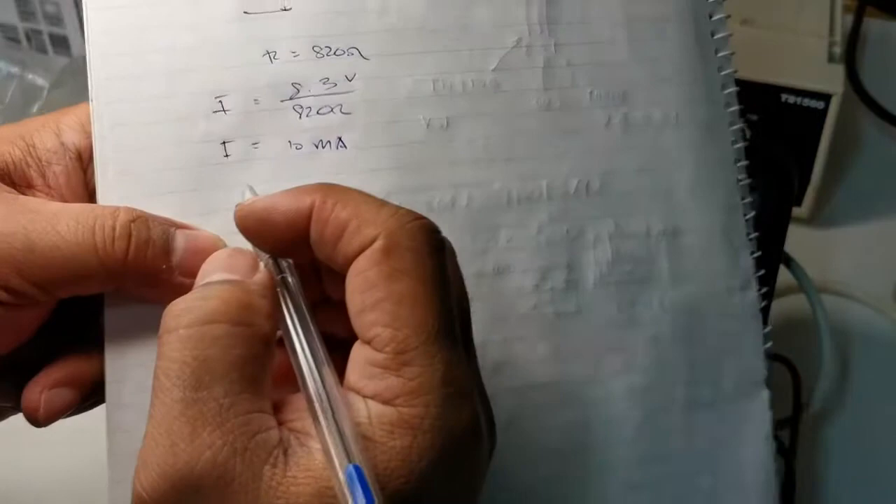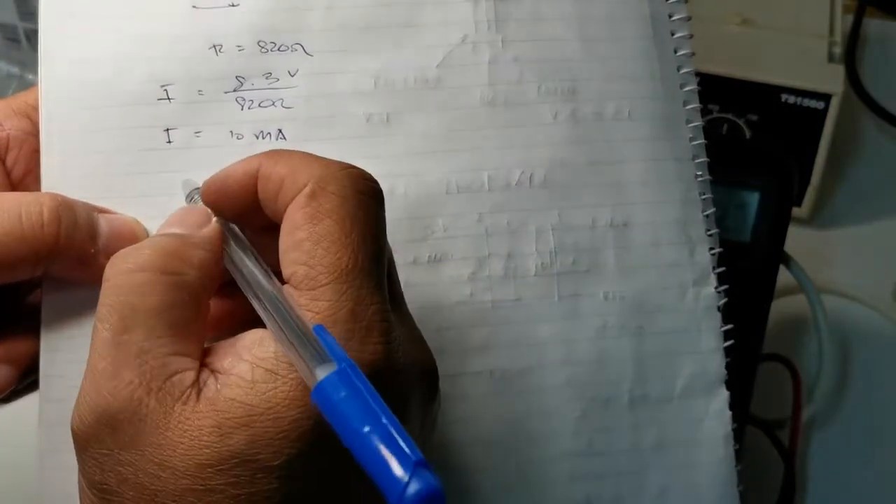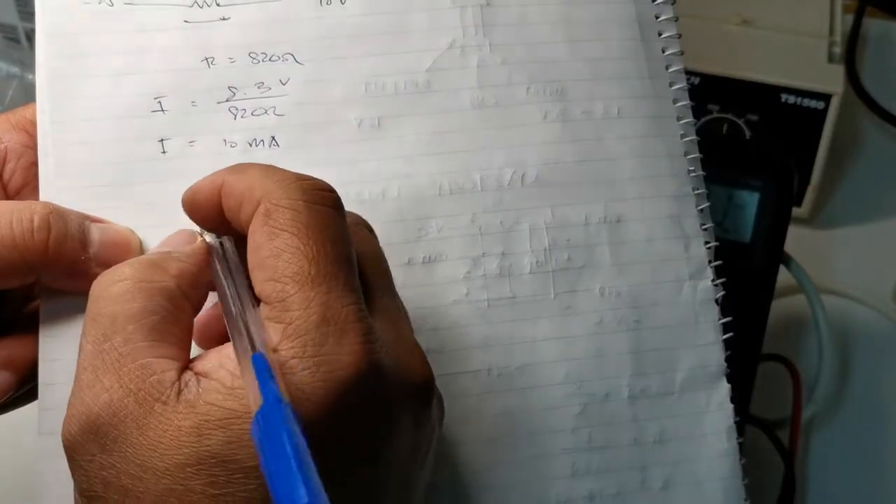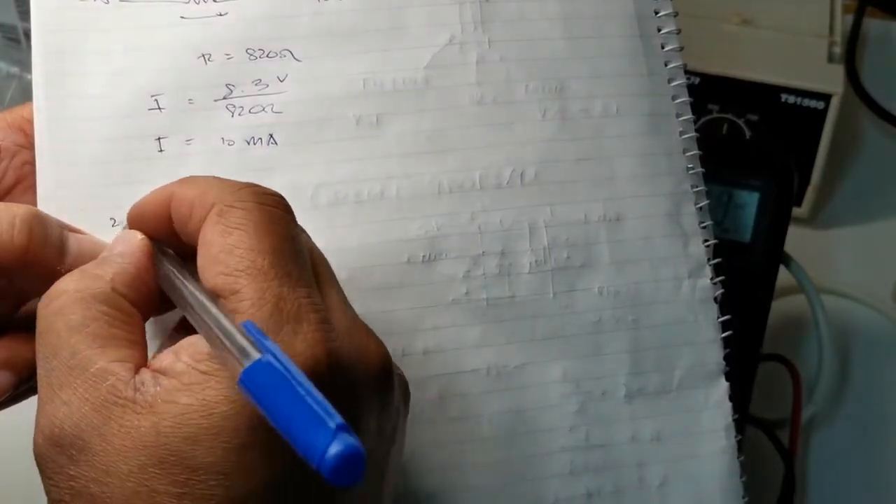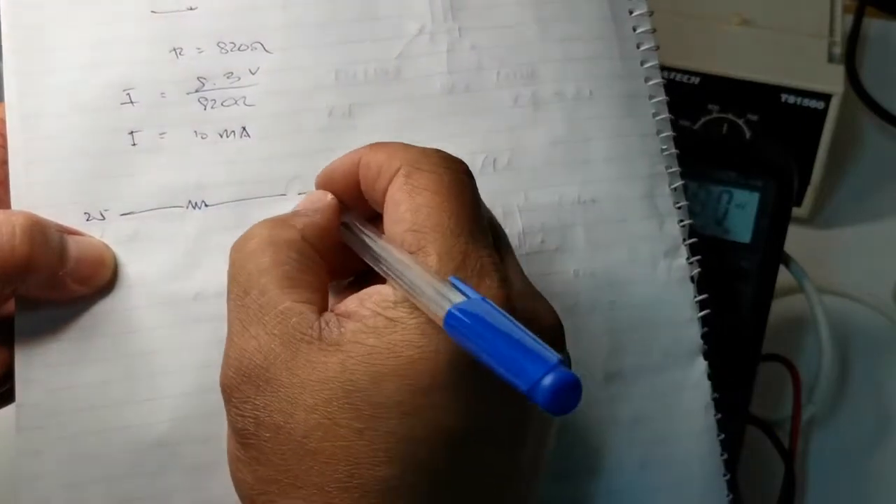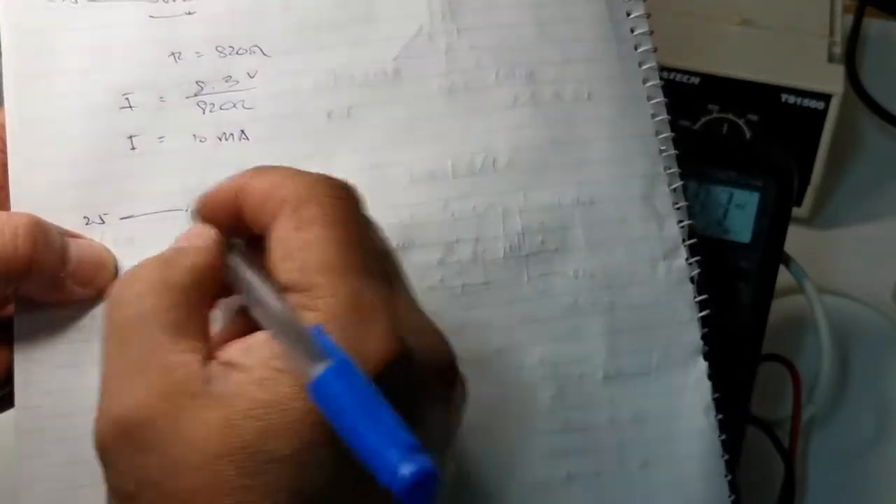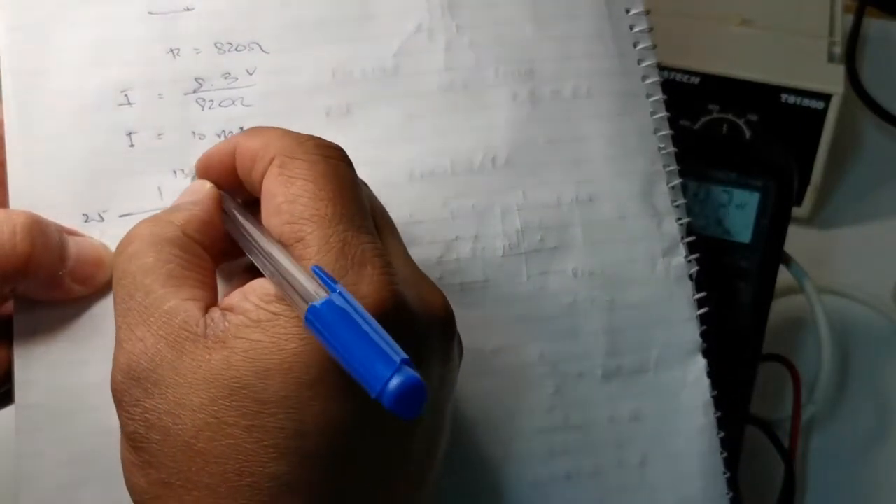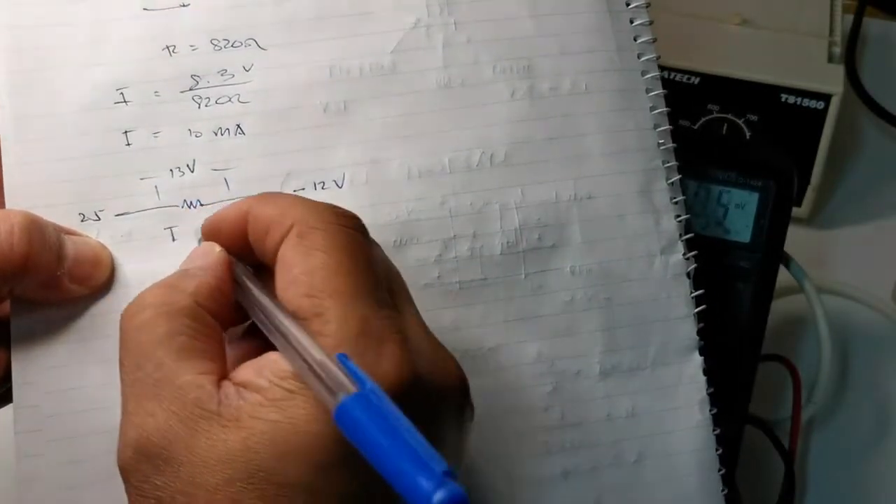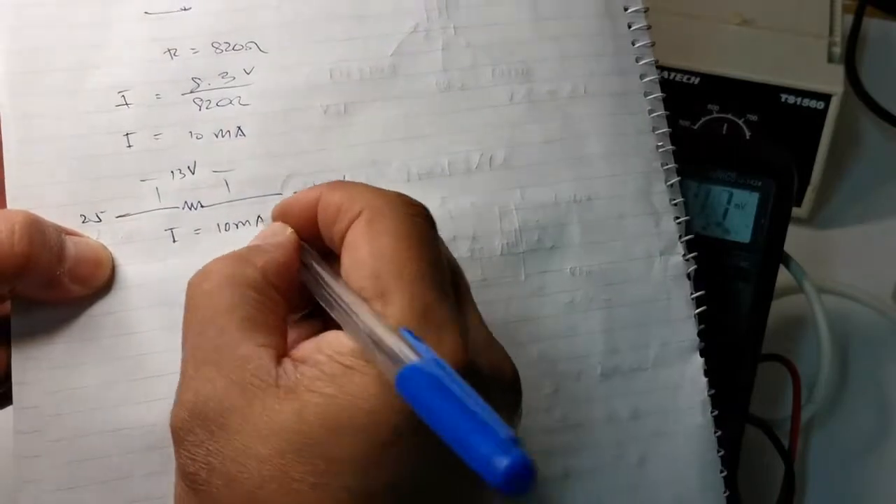So if we have 10 milliamps draw, and again, if you want to drop by minus 12 volts, so we still have 13 volts here at I equals 10 milliamps.